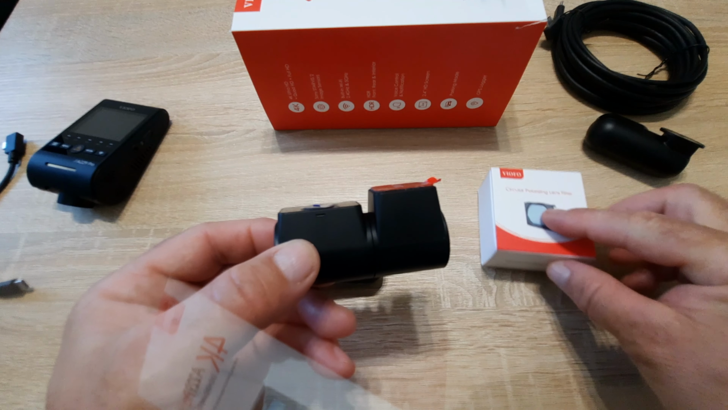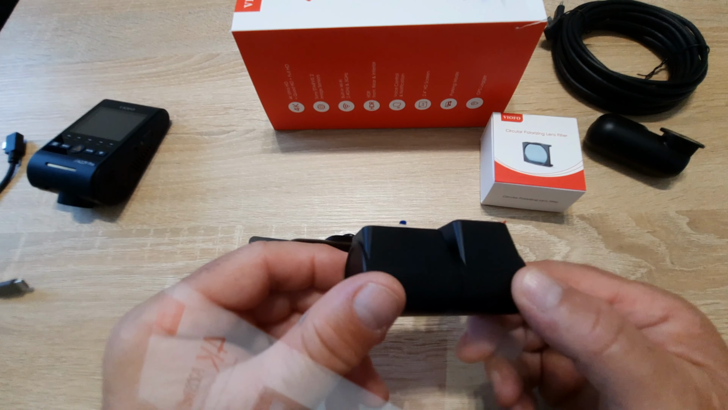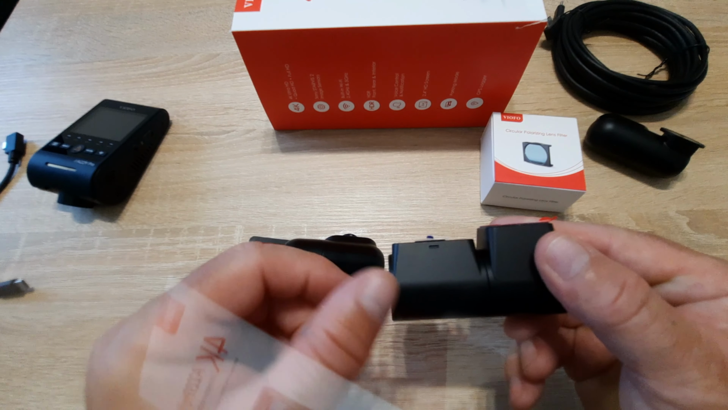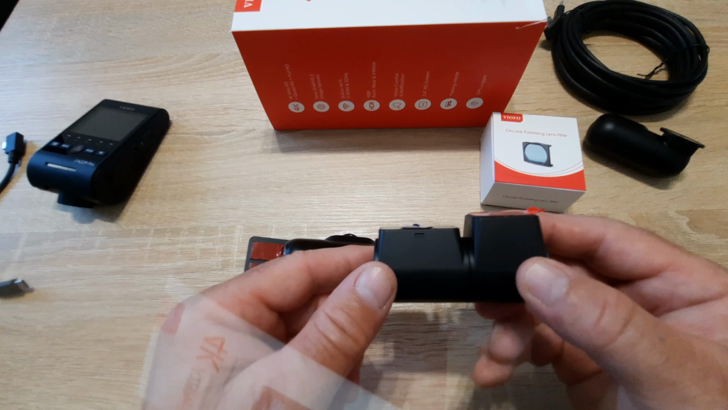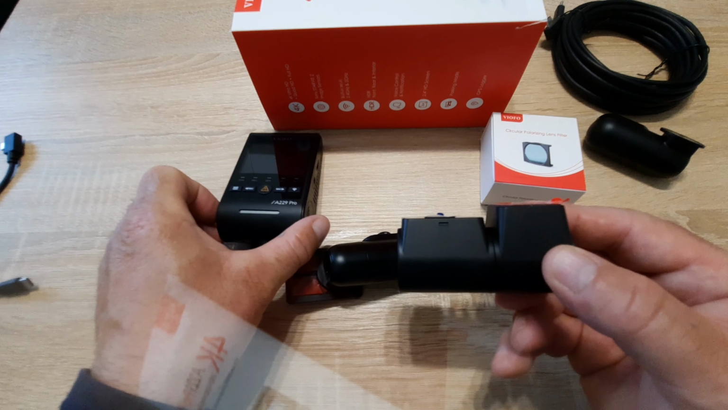From my experience until now, I consider that for a telephoto lens a CPL lens is not needed. At least on my car, when I am doing tests, I am not using a CPL lens.